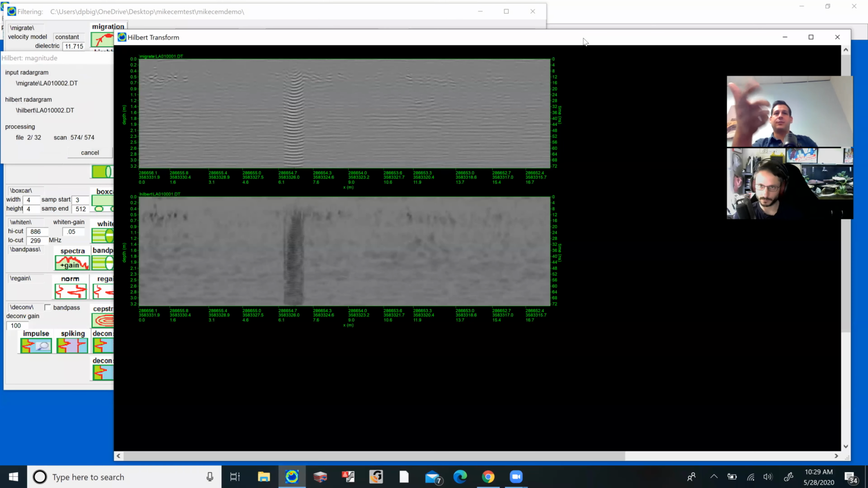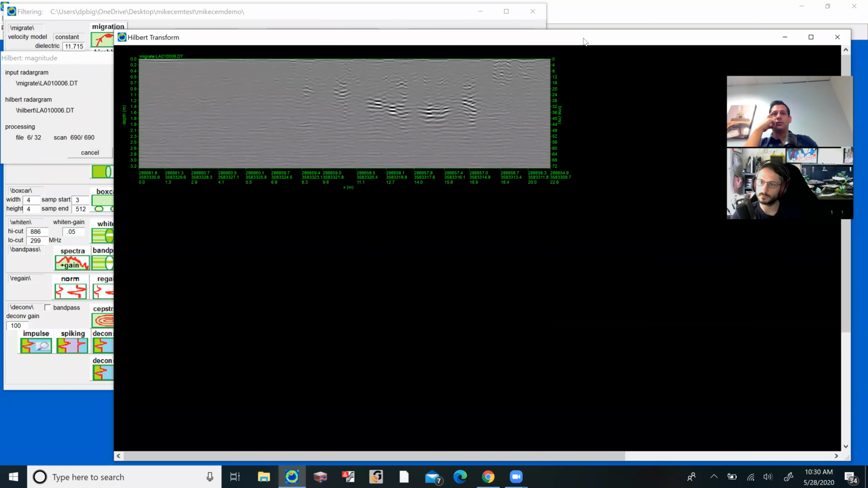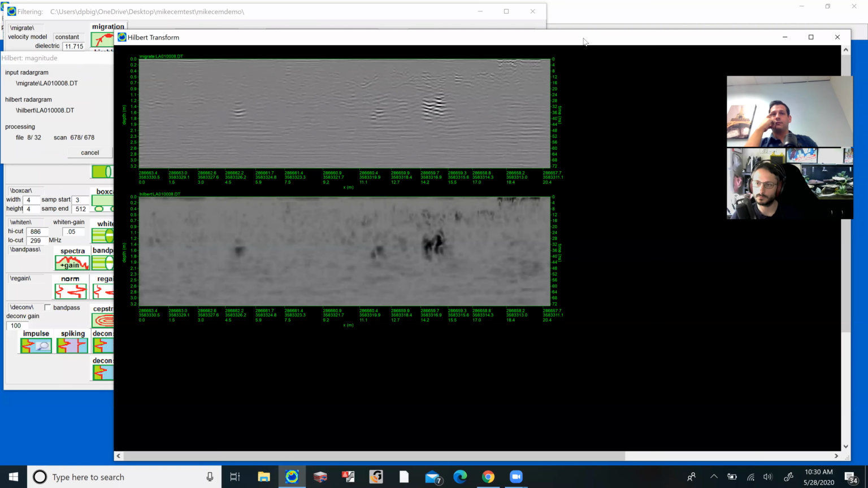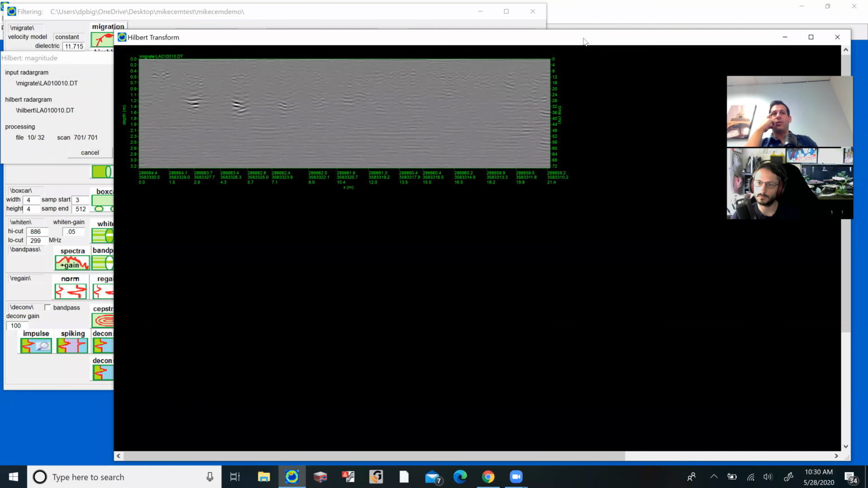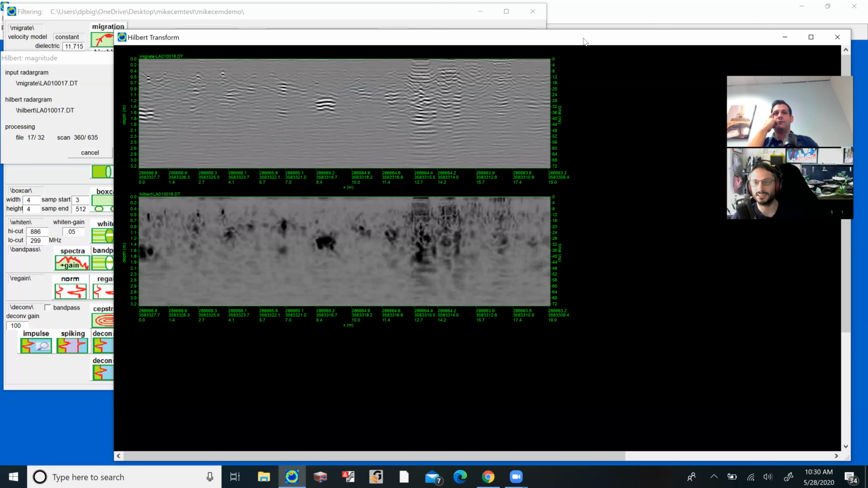Okay, so now it's going to do the Hilbert transform. And now look at these. I mean, these look like really clean responses on those probable burials. Yeah, they're obvious too. They're very obvious. Really obvious. Yeah. Yep.